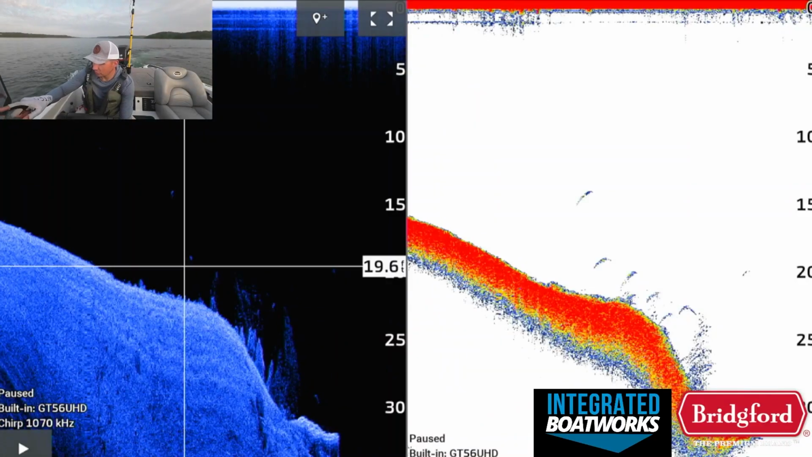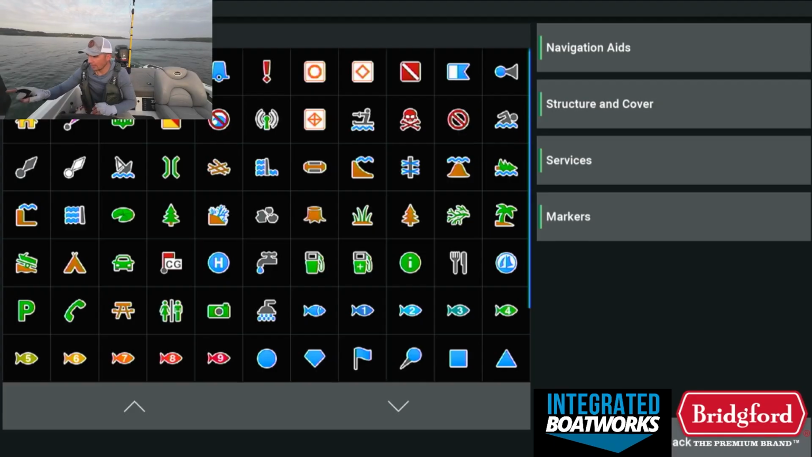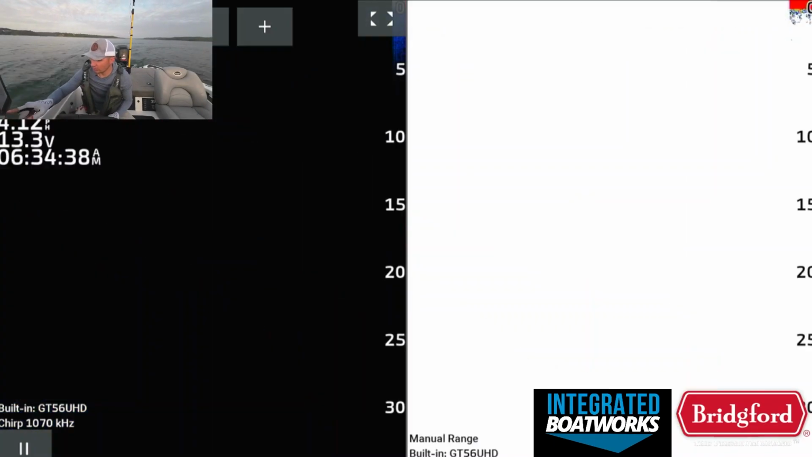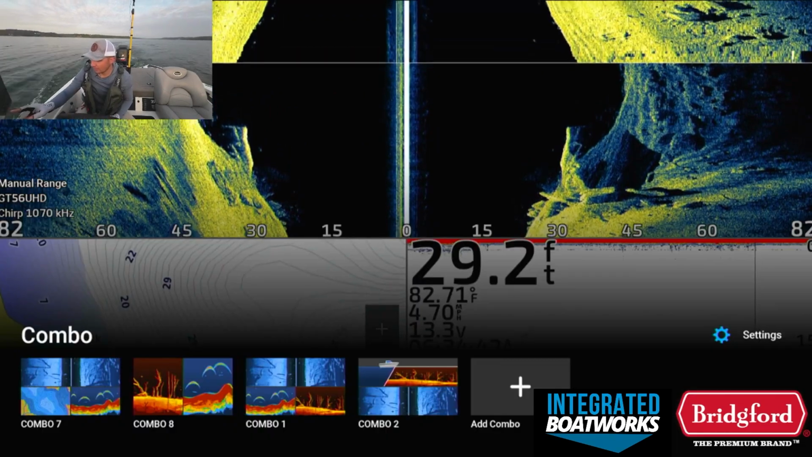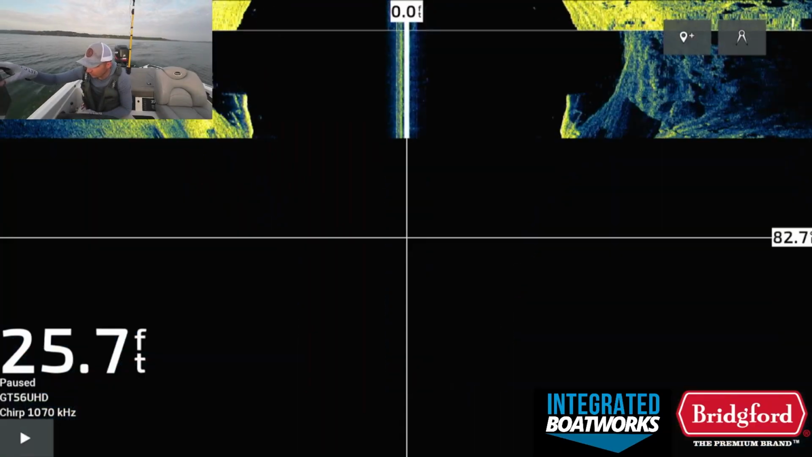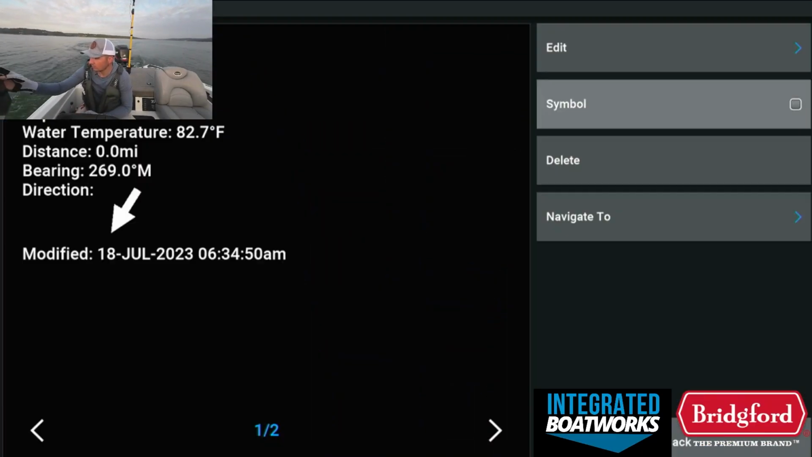So we've got fish right here. There's a brush pile. We'll waypoint that. Bunch of stuff going on around this area. So several things to check out in a small zone. I also saw some fish back up on top of this point with my side view a second ago. These are all fish right in here. So we're going to mark that.